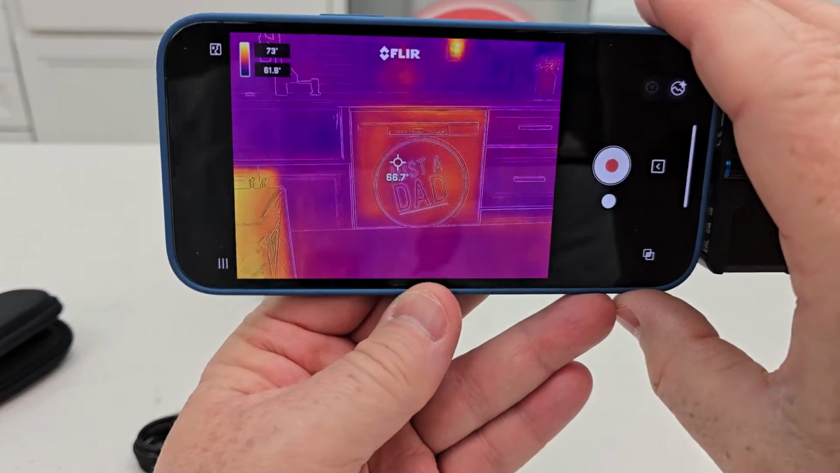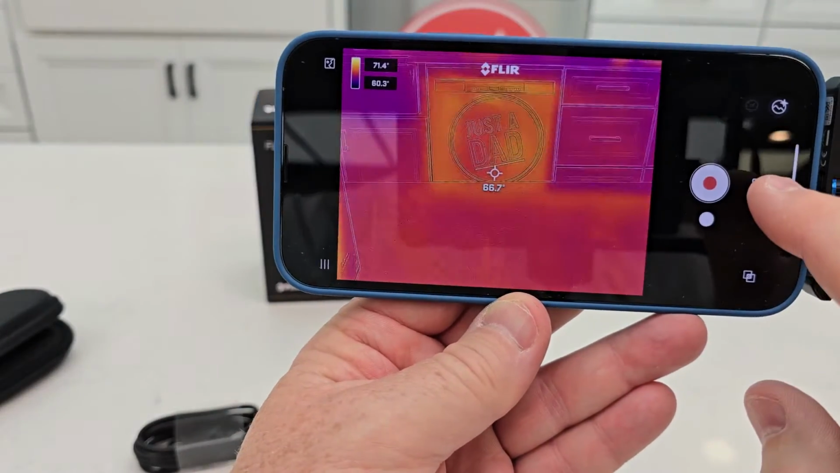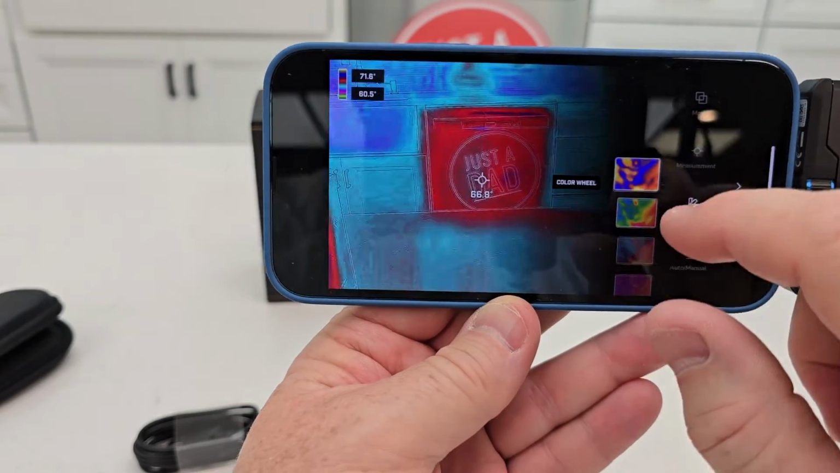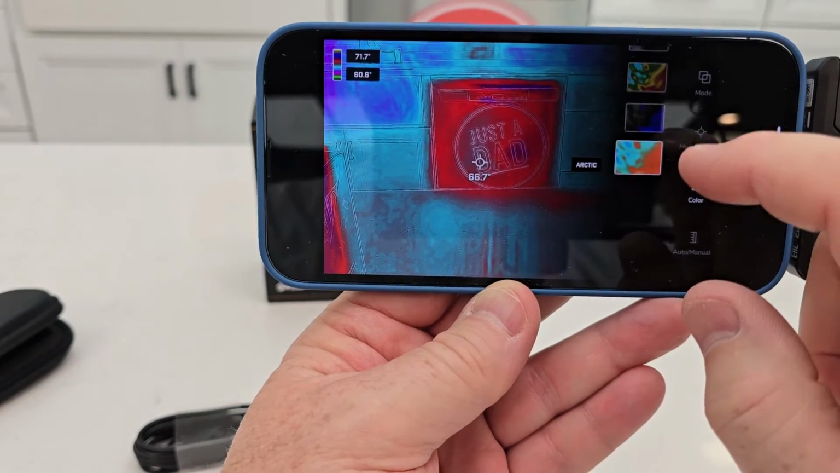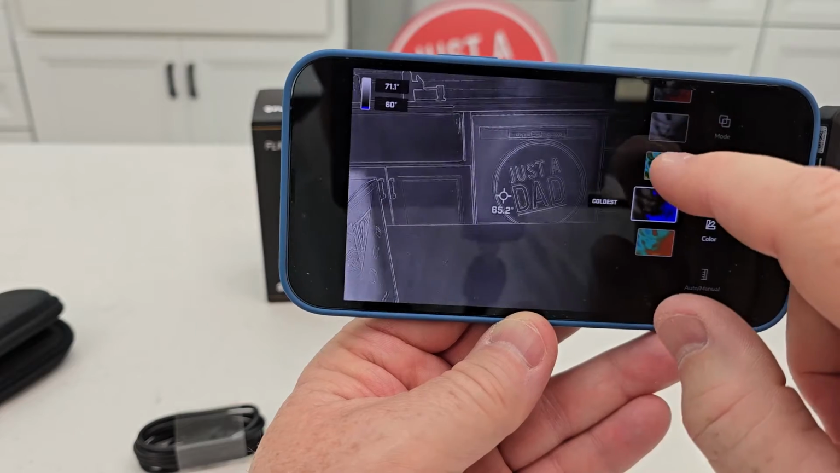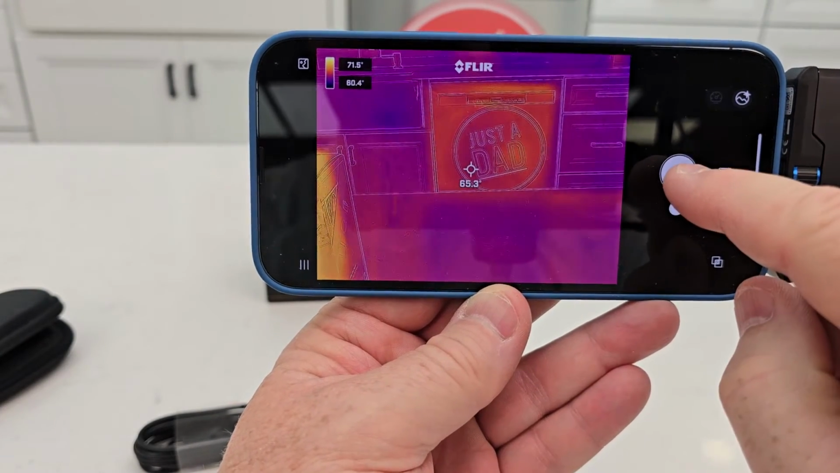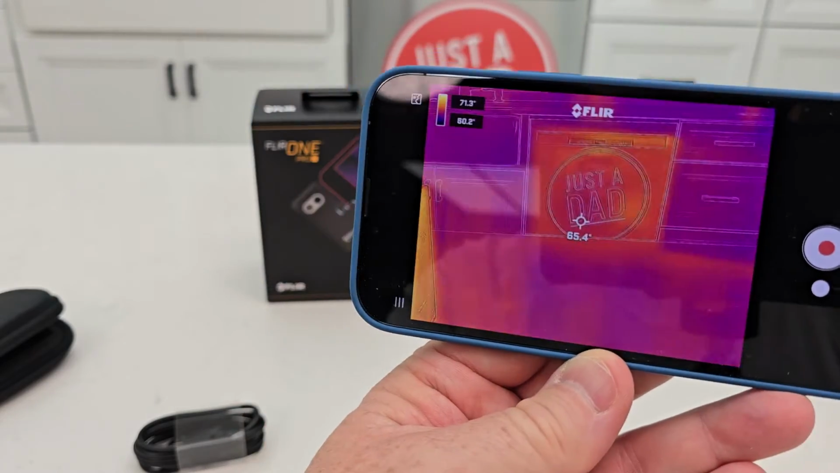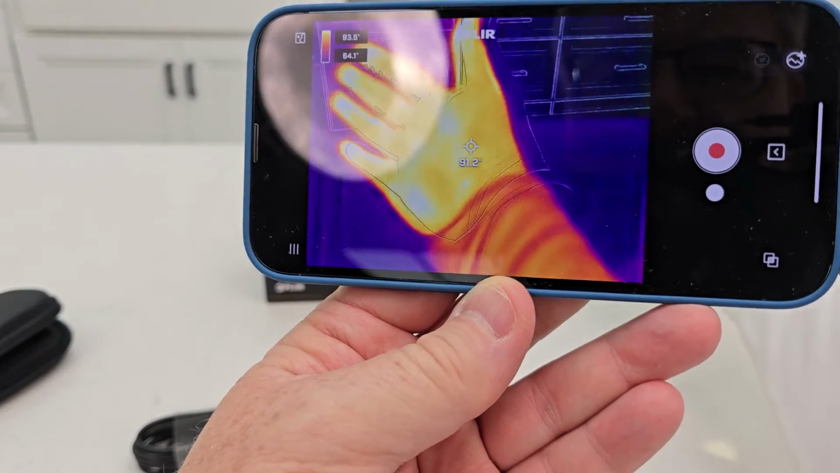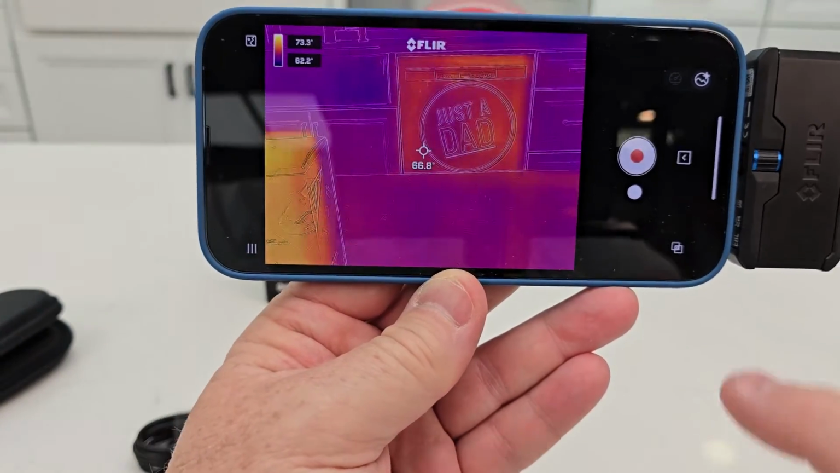This thing is really cool. Again, it's going to show you the different temperatures of everything. You can change the color. You can even go into a cool Arctic palette where the coldest spot is. You can record the screen. I can start hitting the record button and it'll record all the temperatures I'm taking. You know, there's my hand. It shows the temperature of my hand, 92 degrees. So this is pretty neat.